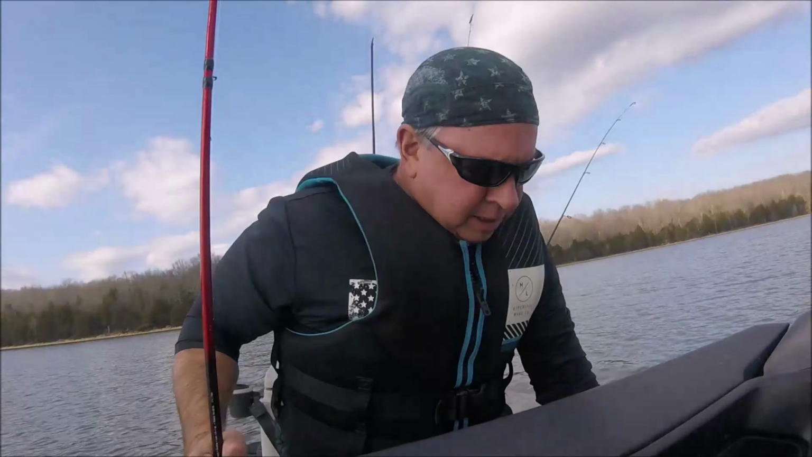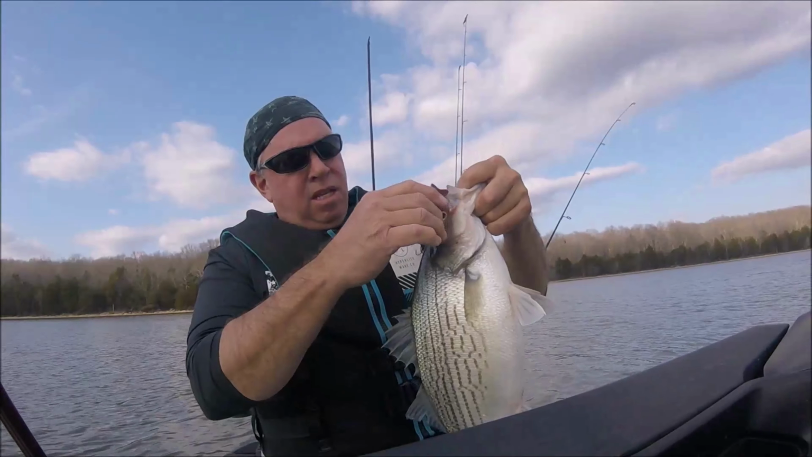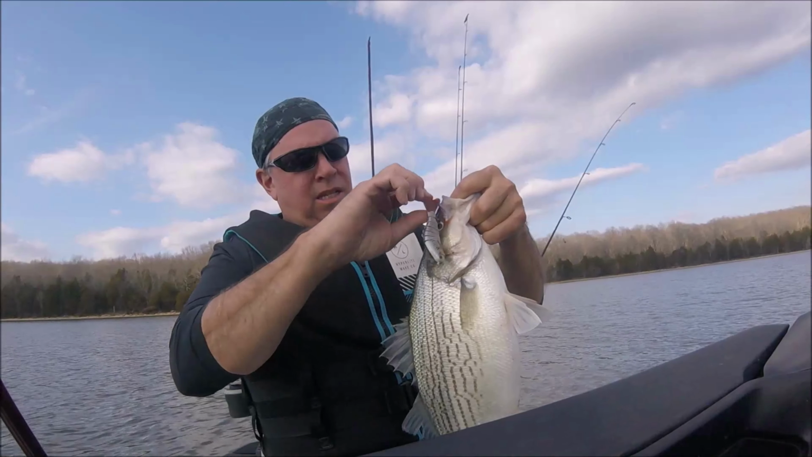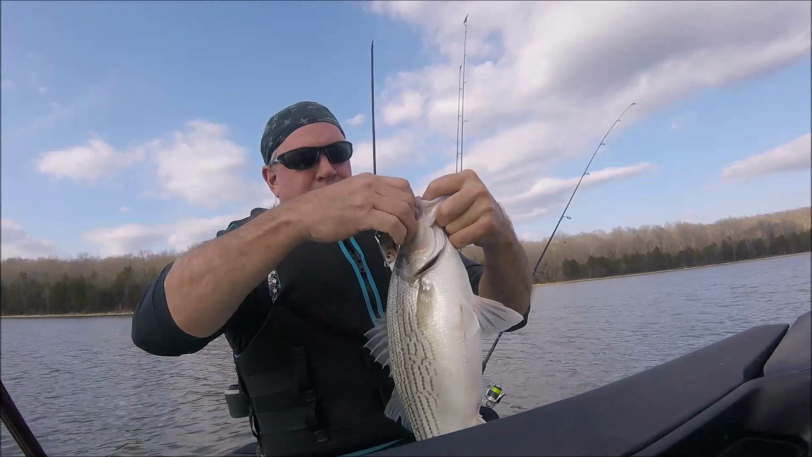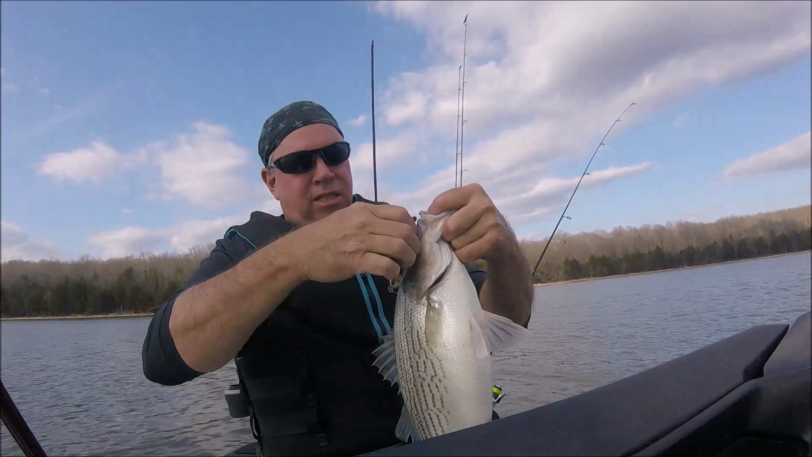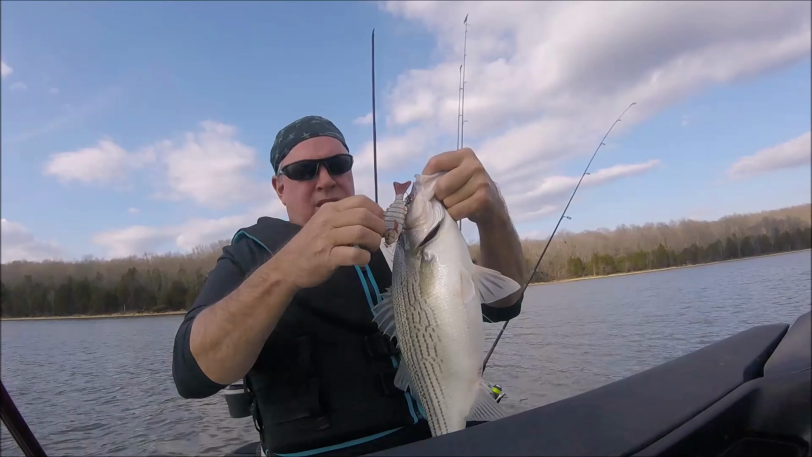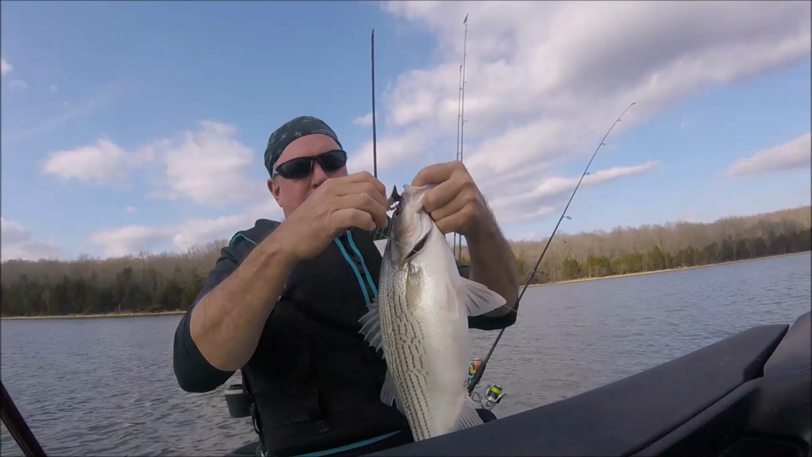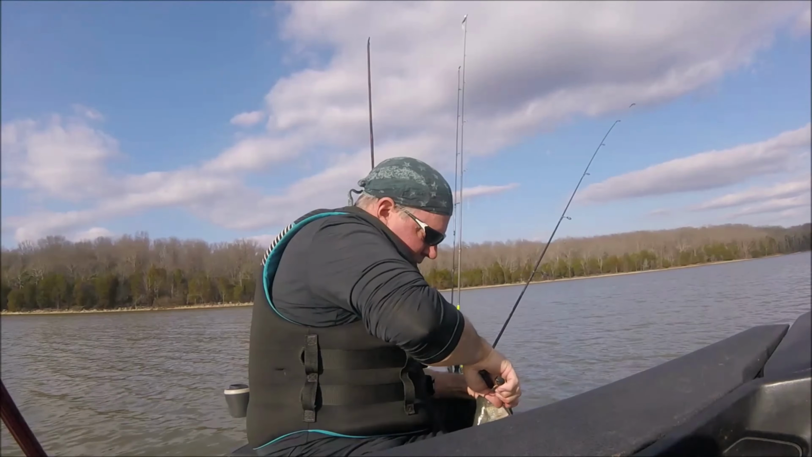He hit this crazy little lure, put it on the bottom, and this guy just ate it up. So let's see if I can get him off of here.